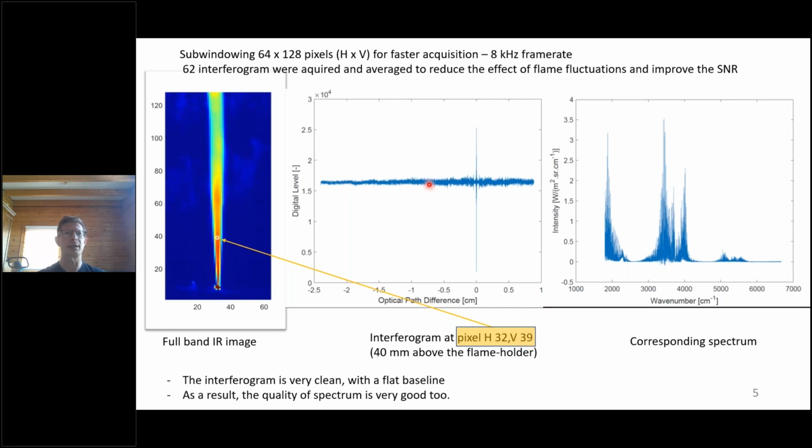This is the interferogram, that is the raw data obtained by the instrument. It is very typical of an interferogram with a central burst here. And we can see the baseline here is very flat. It is a very good quality interferogram.